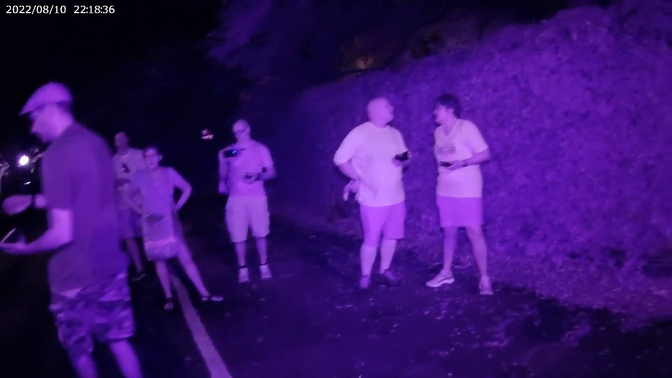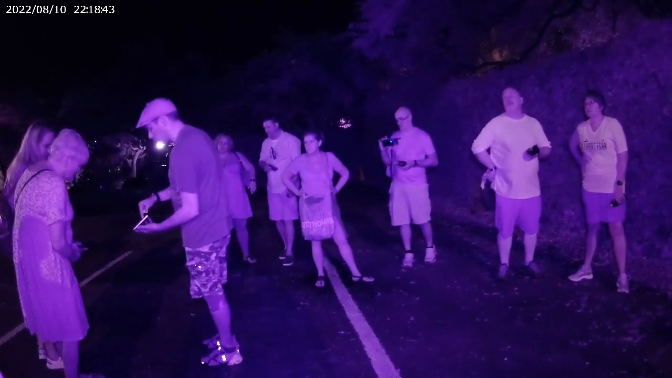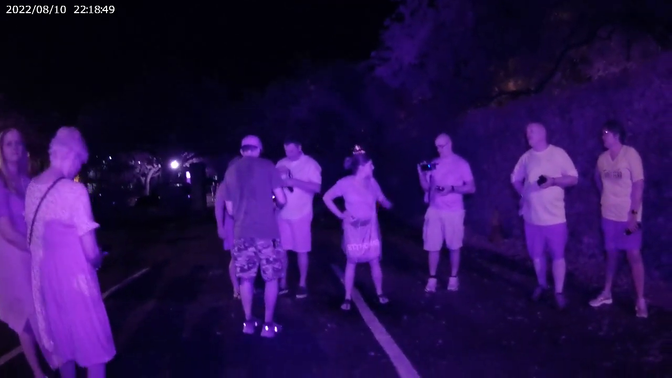So let me show the two of you together. It's okay. I don't want to look at it. So this is the full photograph. The apparition's here, shoulder, head, baby basket next to her. So you're looking at her back. More reason why you should go to the cemetery.